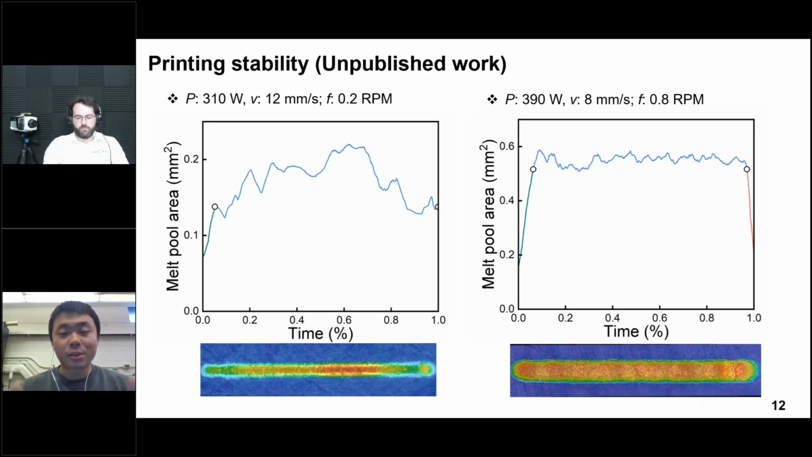geometry. Those observations tell us that we can use the in-situ melting pool features we extract from the high-speed AR camera as an indicator for the final features we can extract from the melting track. We can also use those features to do some closed-loop control to try to increase the printing stability.